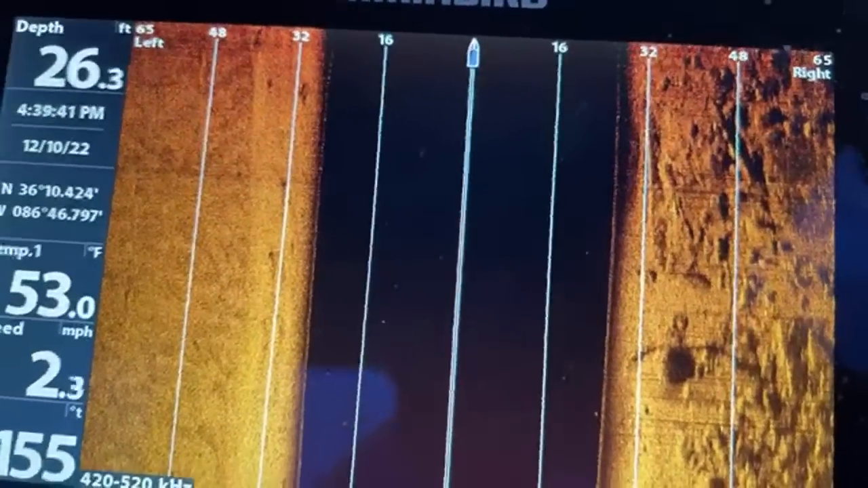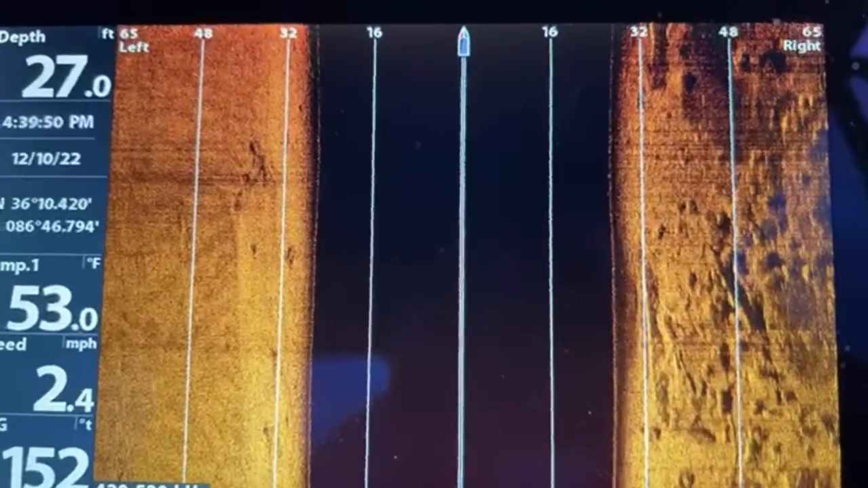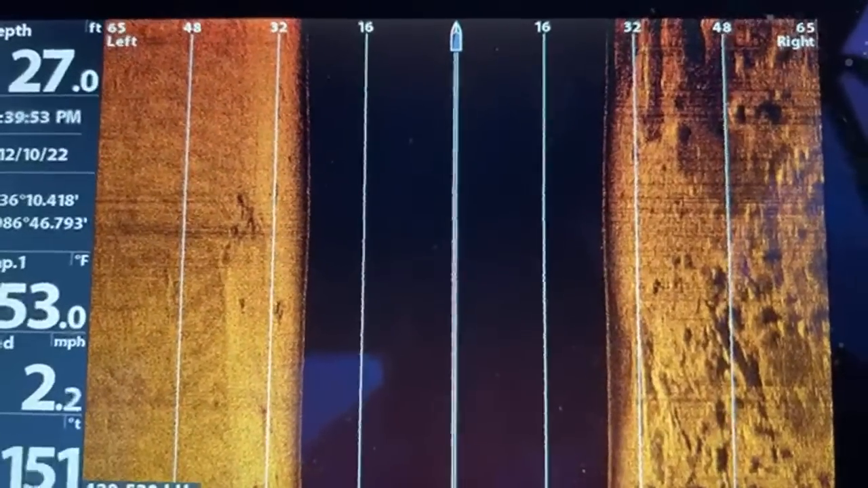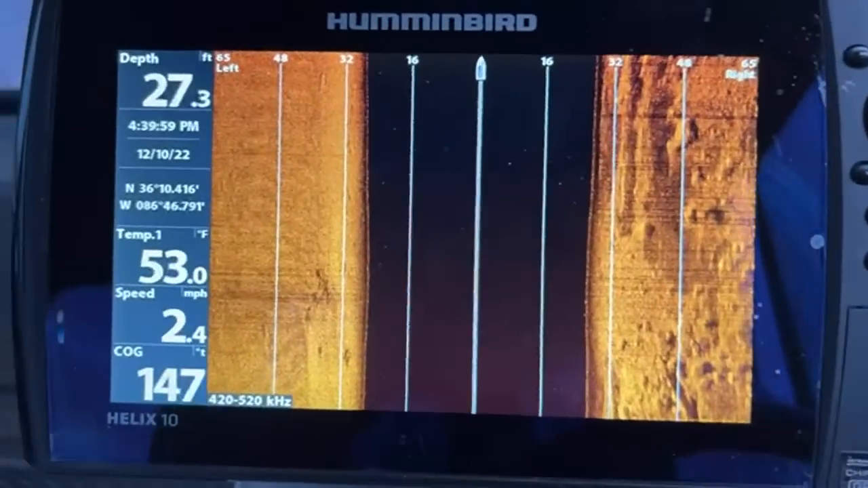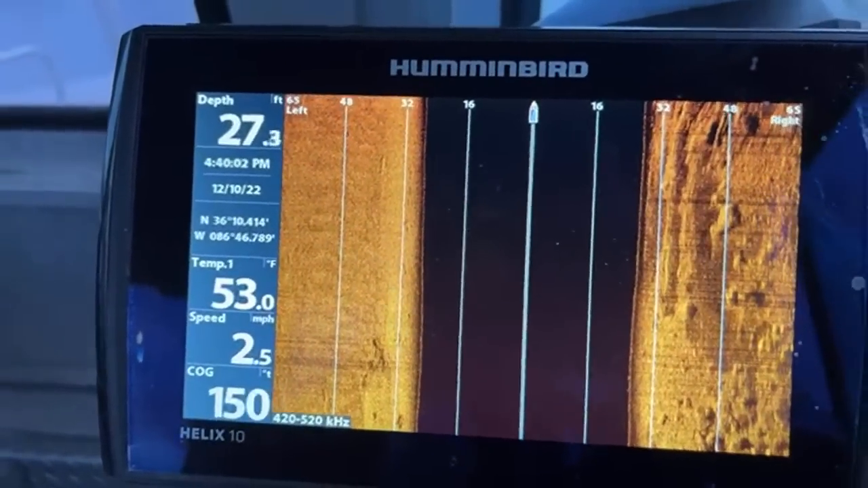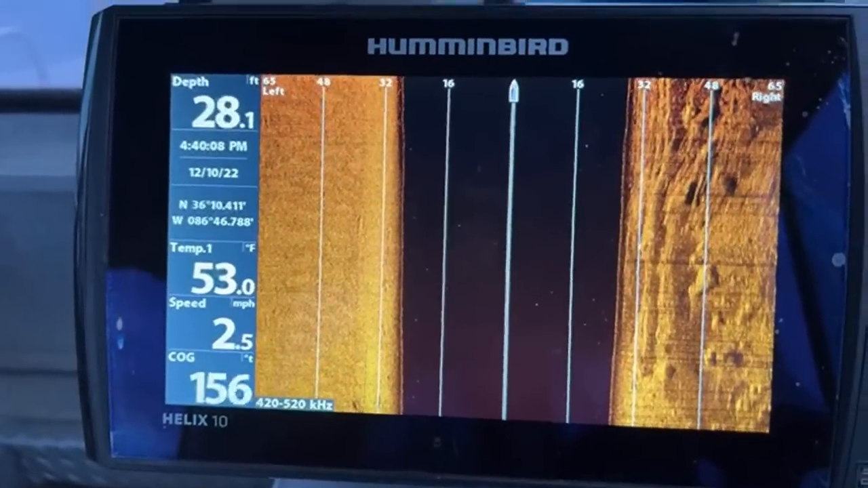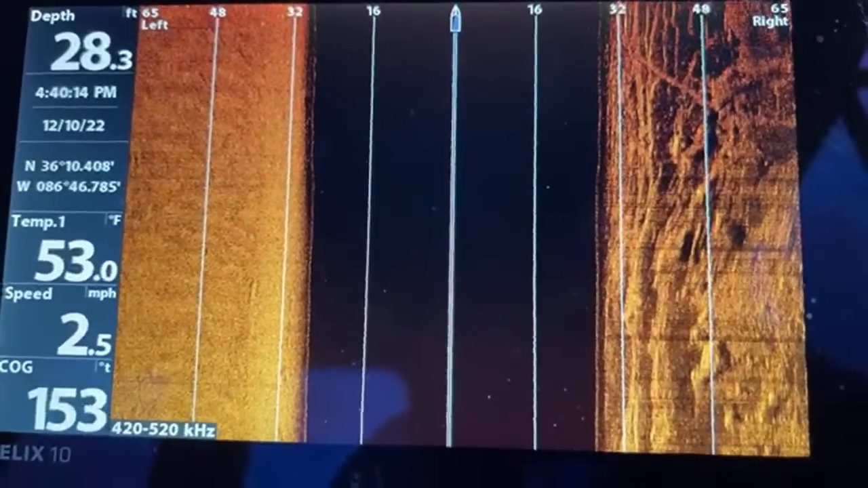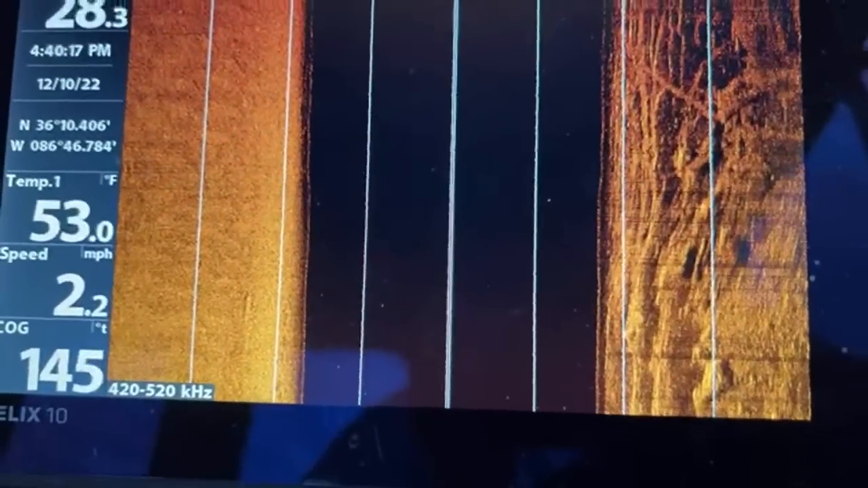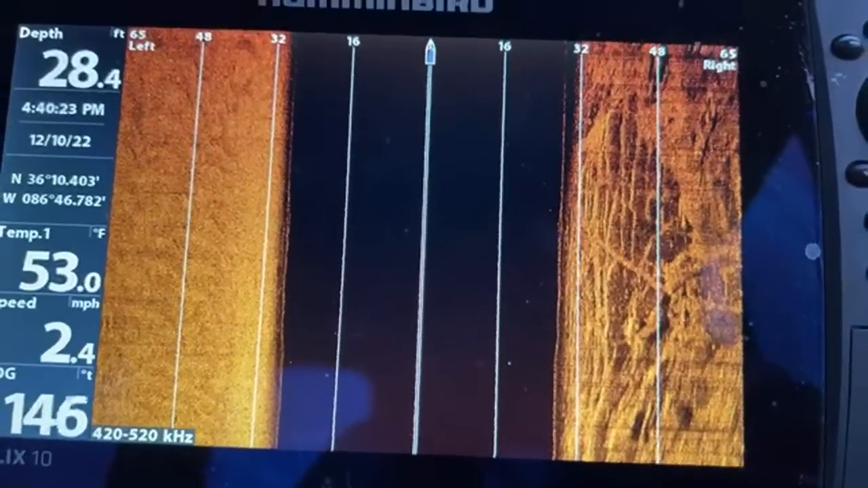Gotta make sure we're not getting run over by a barge. I could have sworn I seen that vehicle. I know I did. I have a picture of it. So on your 12 feet, right? Well, we went back over it. I'm thinking it was that big log.